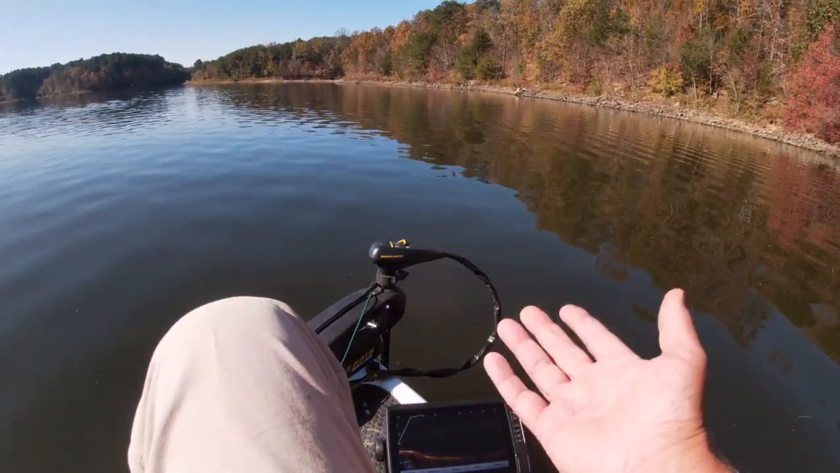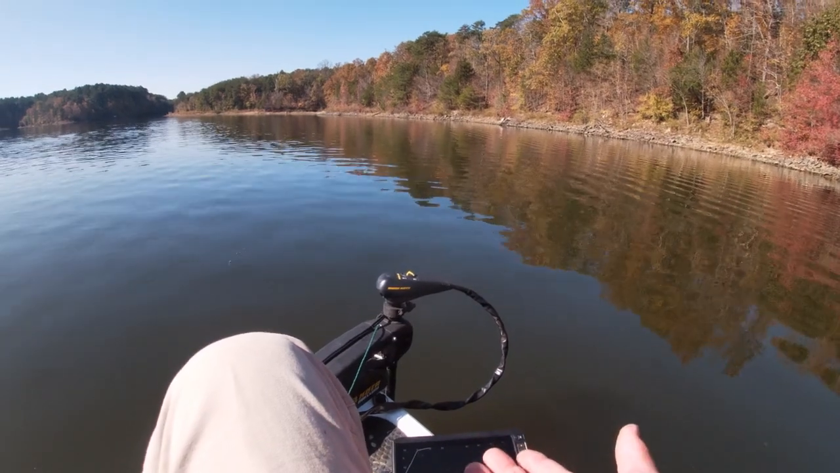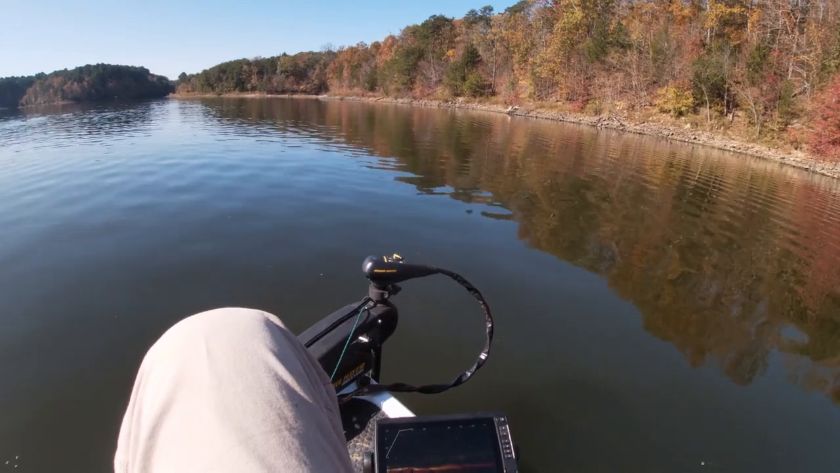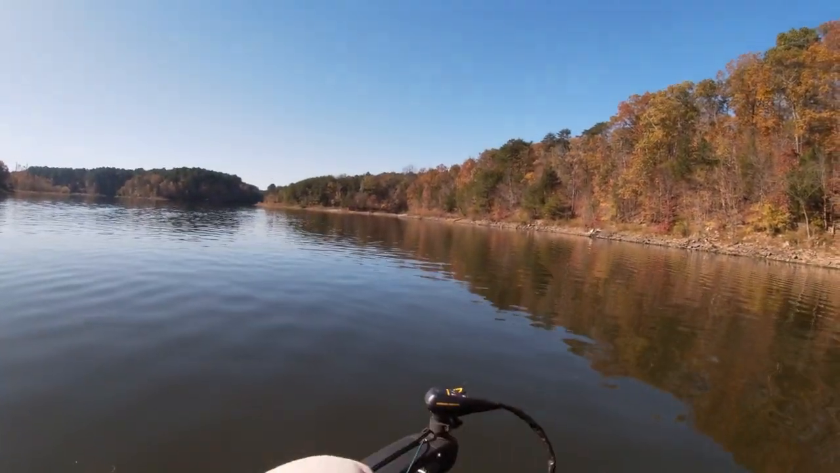If I catch crappie, those same crappie will be there all winter. That's 25 feet of water. And so I'm marking places that I'll be fishing on in December and January. So that's basically what we're doing. We're just looking.